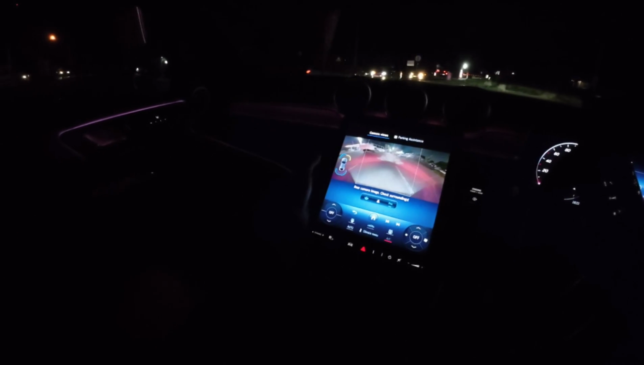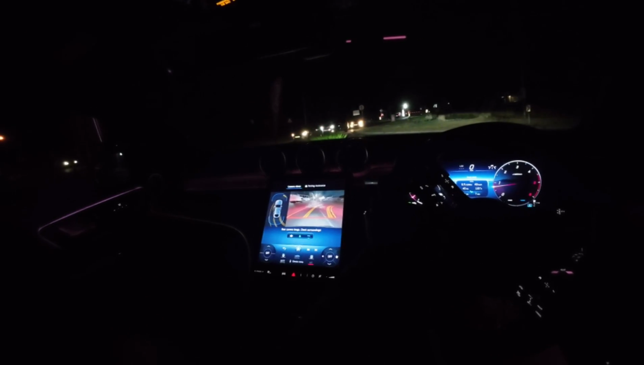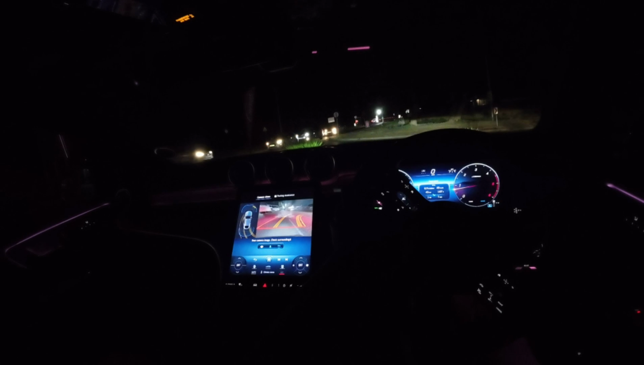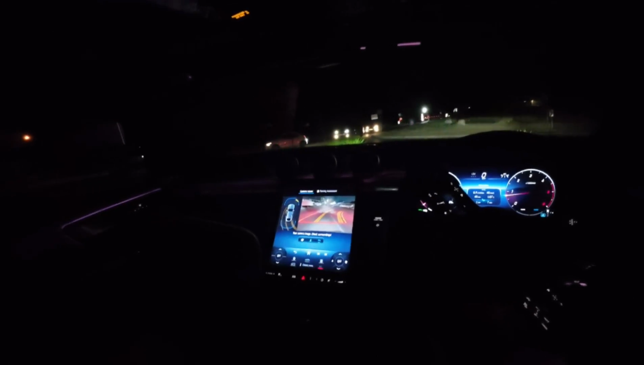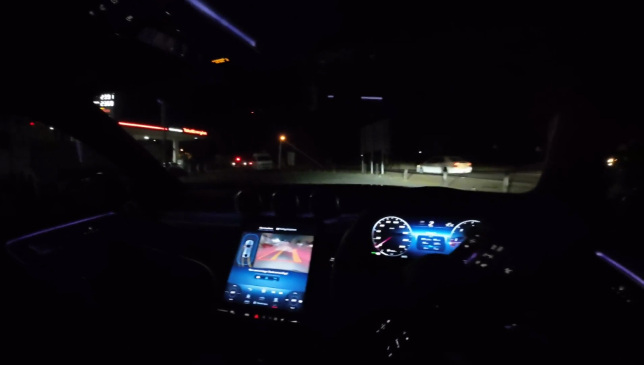Otherwise, you only get a reversing camera in here because this one came with the Advanced Plus package. It's not a premium package. That means you don't get those amazing cameras from Mercedes-Benz. I've said this in the main review, that it's not my favorite thing about it. I would definitely add 40,000 plus or so to actually get the premium package and get everything